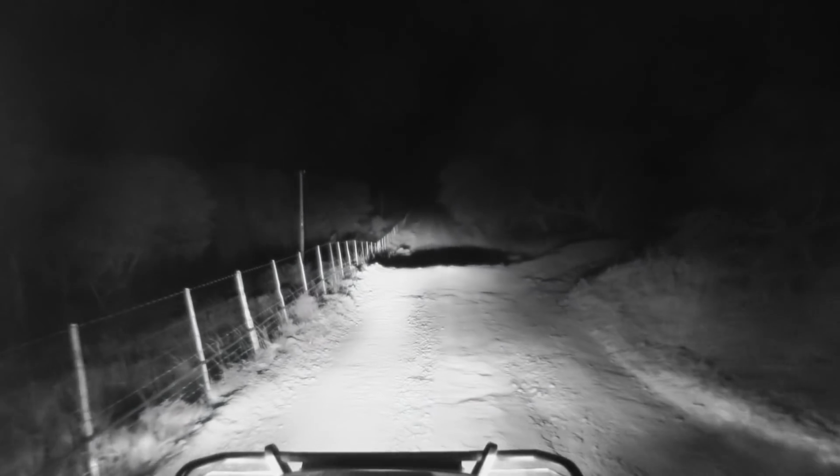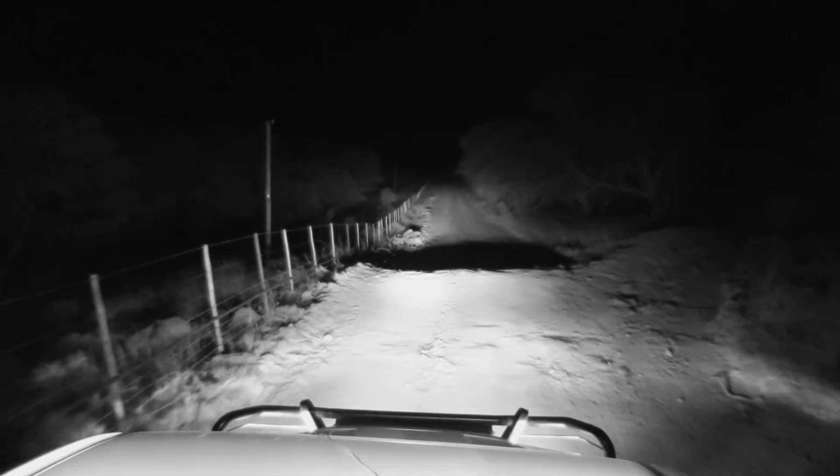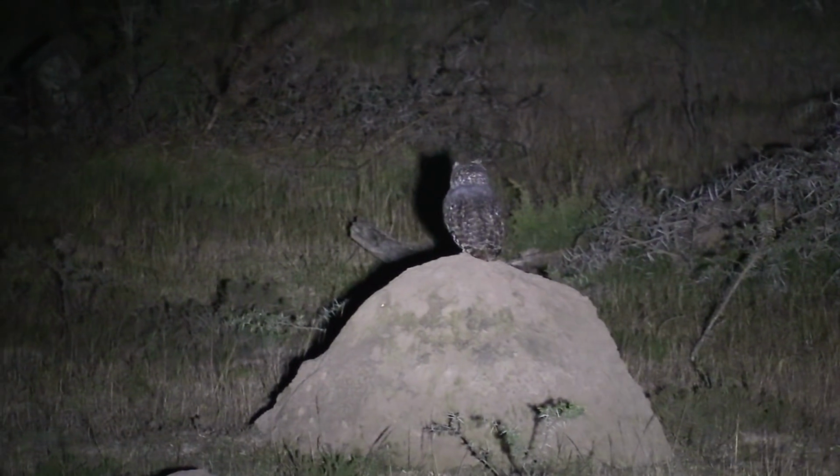This is one of the biggest drawbacks to hunting with a spotlight off a vehicle. You get to cover a lot more ground, which is a good thing, but it's at the expense of scaring the animals off with the sound of the truck and the glare of the spotlight. The time isn't all wasted though, as we get a nice close-up and personal look at the local nightlife.